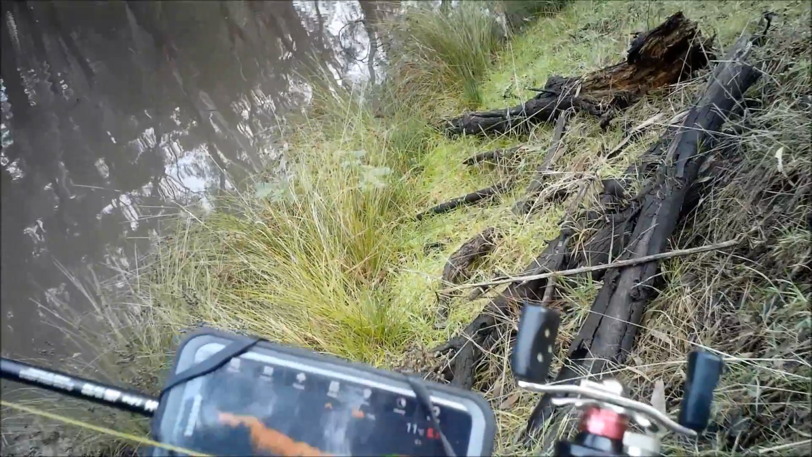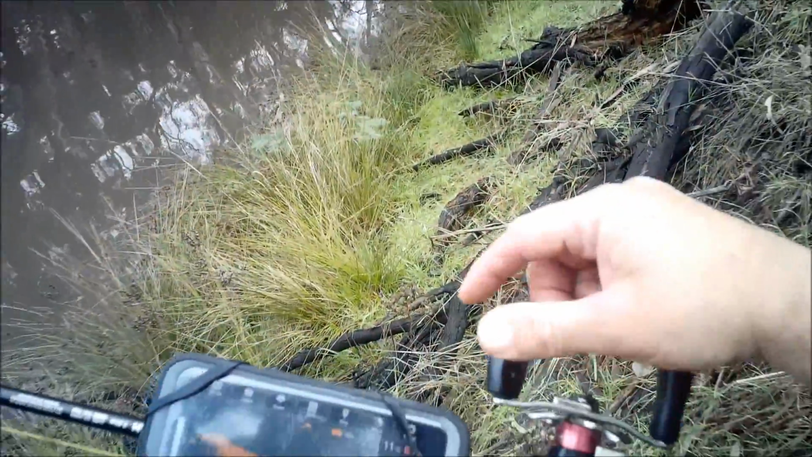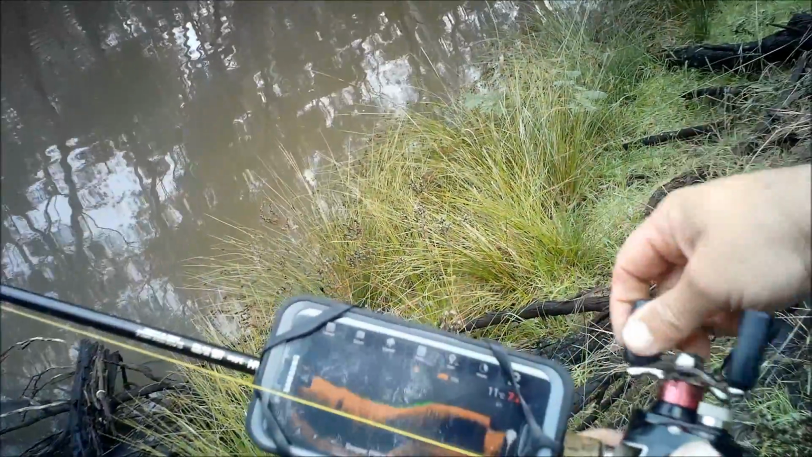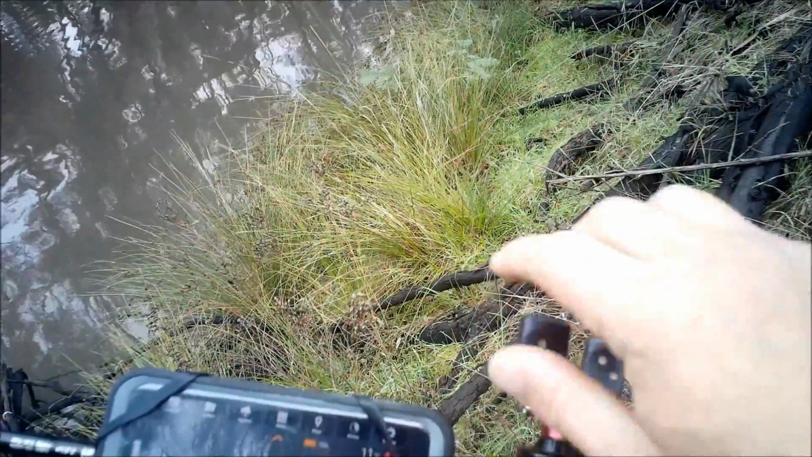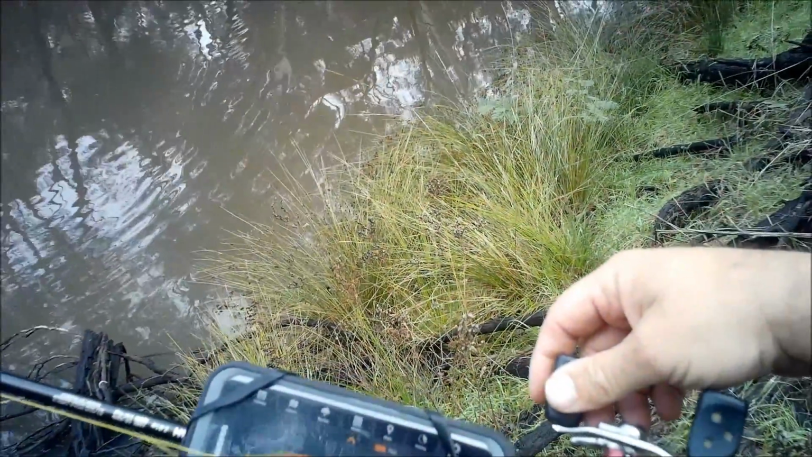But there's no logs, there's no structure down there. It's very open. Pretty soon we'll start seeing crap on the sand, and here we go, there's a little bit coming across now. That's because it's picking up all that stuff off the bank there again, from just near the edge.